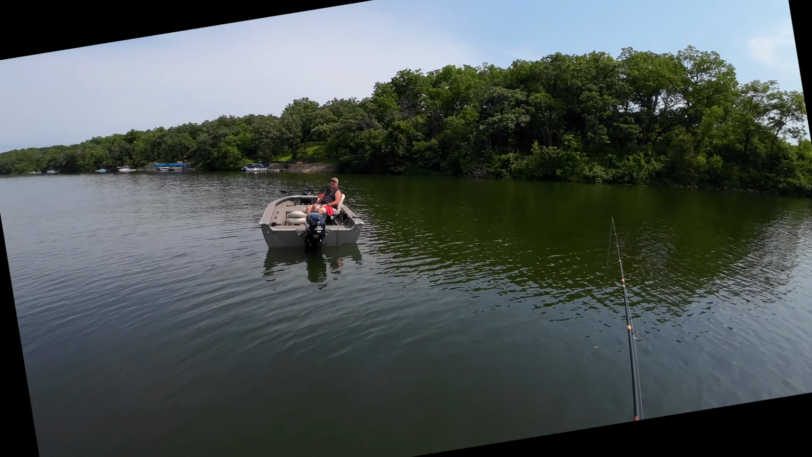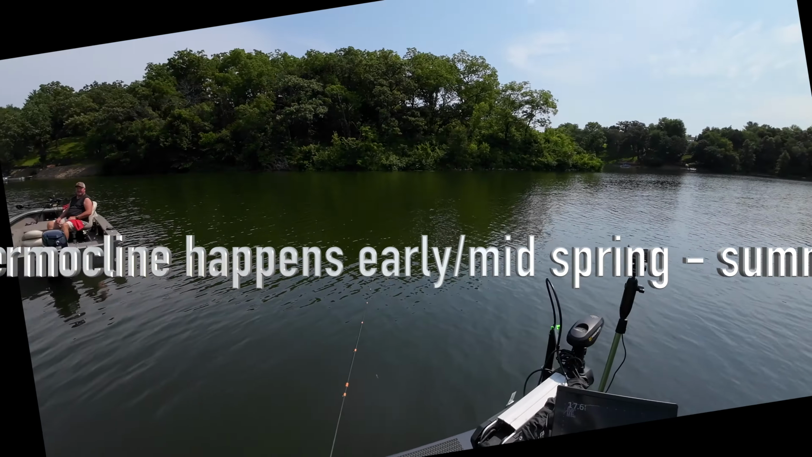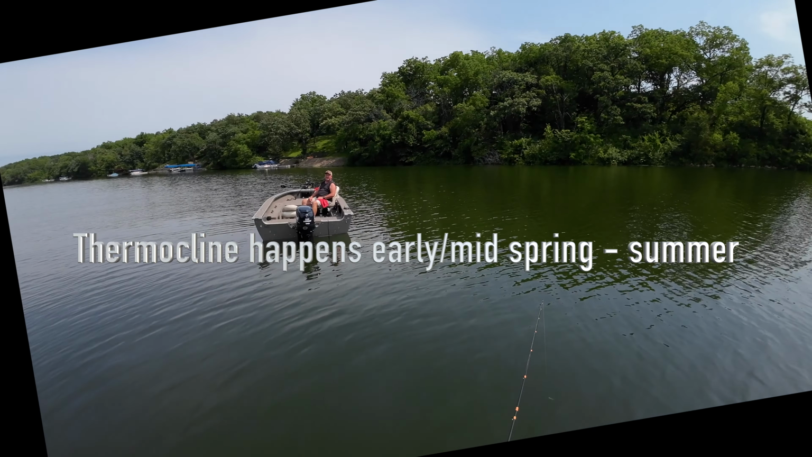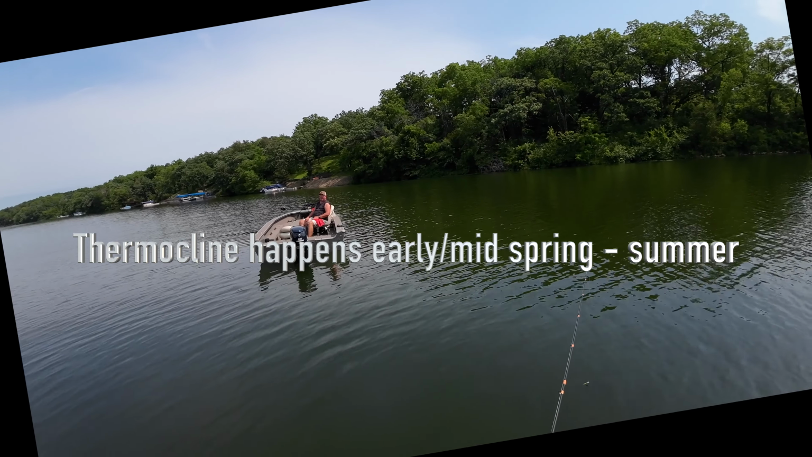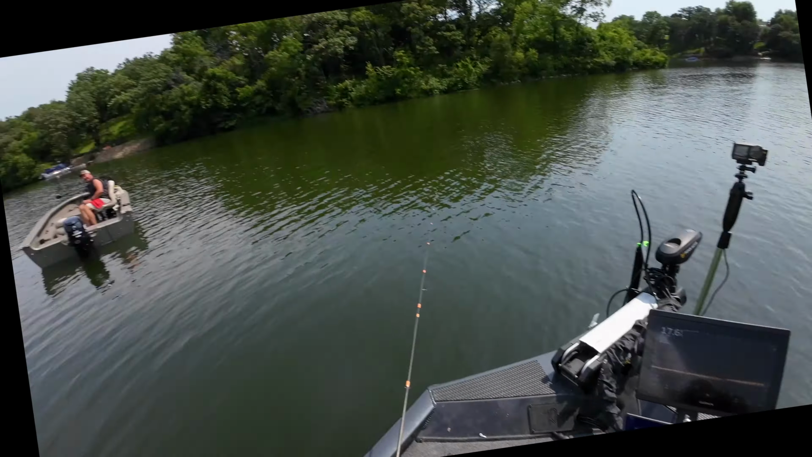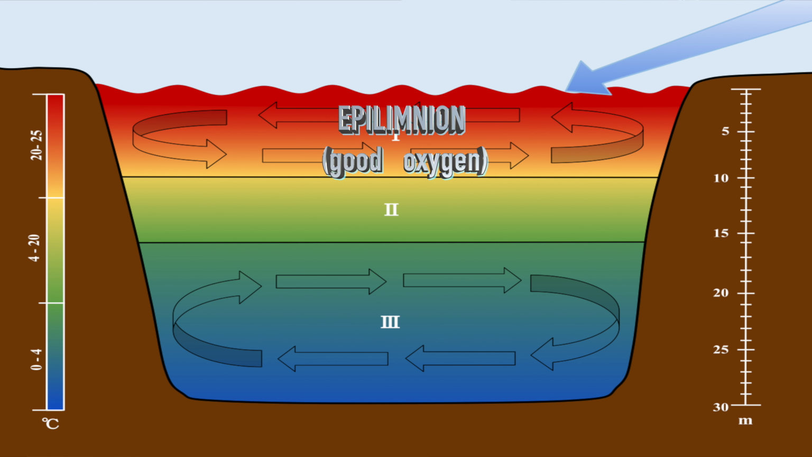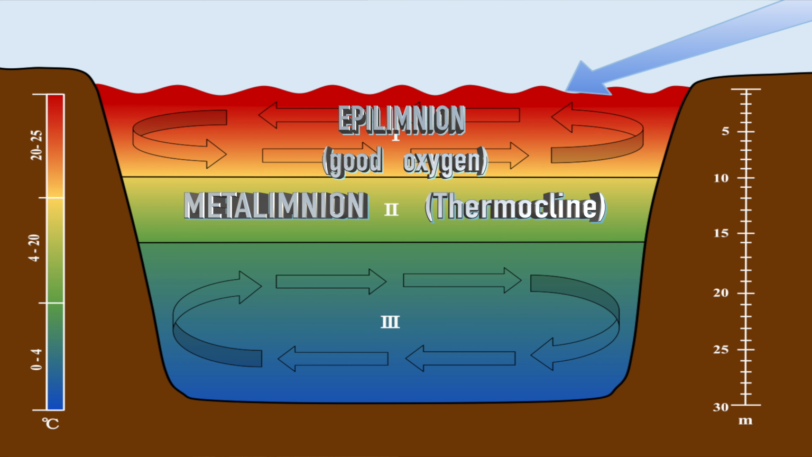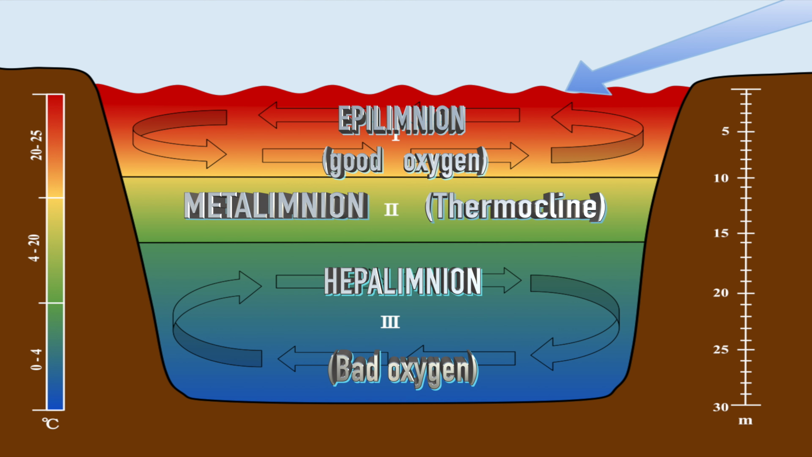The thermocline occurs somewhere between early to mid-spring and continues on through summer, depending on what region you live in. I generally see it on my Illinois lake when water surface temps get about 79 to 80 degrees Fahrenheit. Now, when we're talking about thermocline, we have to consider 3 different layers in the water column. The epilimnion, which is your good oxygenated water, the metalimnion, which is the actual thermocline itself, and the hypolimnion, which is the dead zone or deeper, poorly oxygenated water.